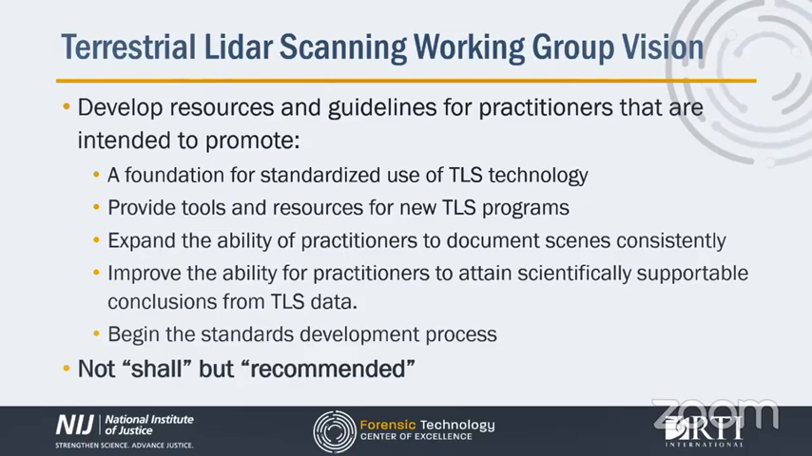Additionally, by adopting these best practices, we hope to improve the ability of practitioners to document scenes consistently, irrespective of the particular TLS instrument that they're using, as well as provide solid foundations that enable practitioners to render scientifically supportable conclusions from their data in court for the triers of fact.